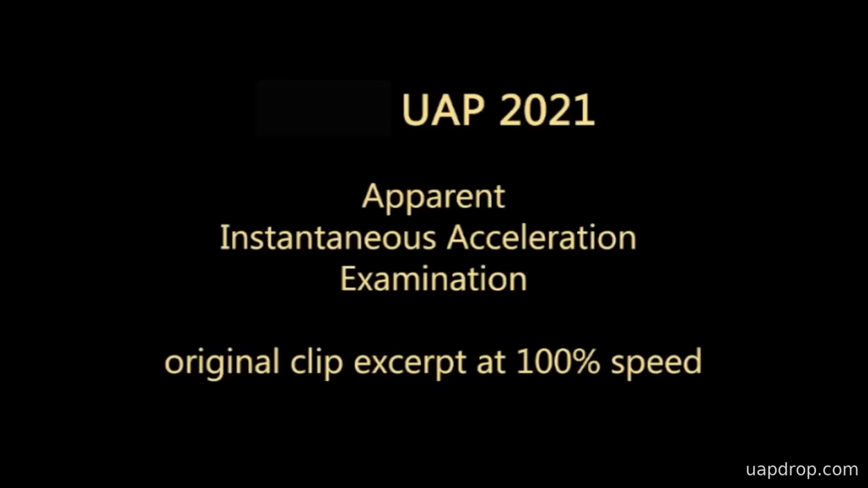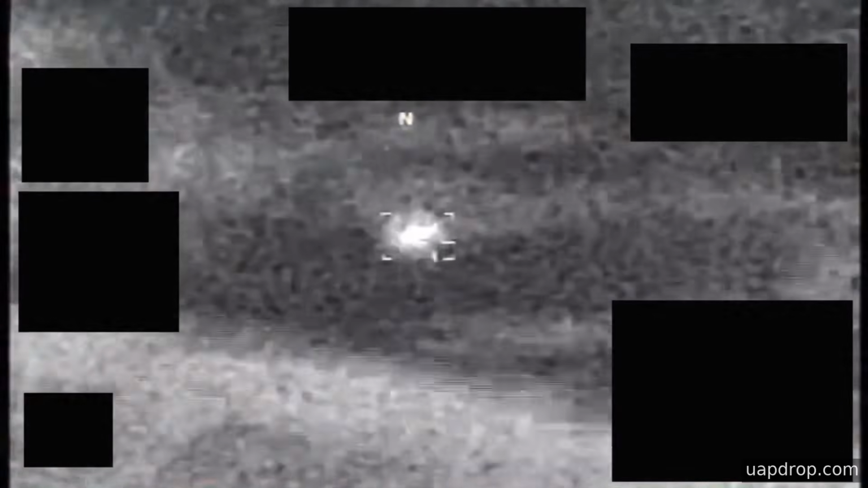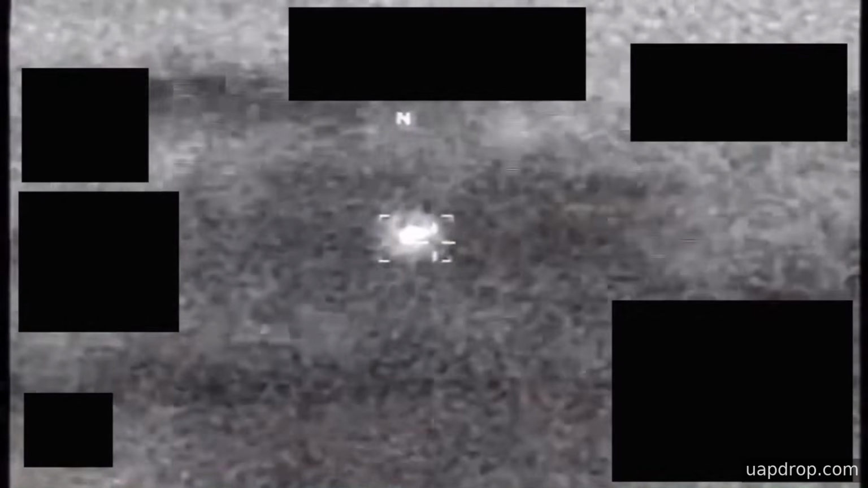This is infrared sensor footage lasting 5 minutes and 2 seconds, labeled by its uploader as Syrian UAP instant acceleration and delivered to a classified network in June 2024. ARRO identified this clip among materials gathered in response to a March 6, 2026 request from 8 members of the